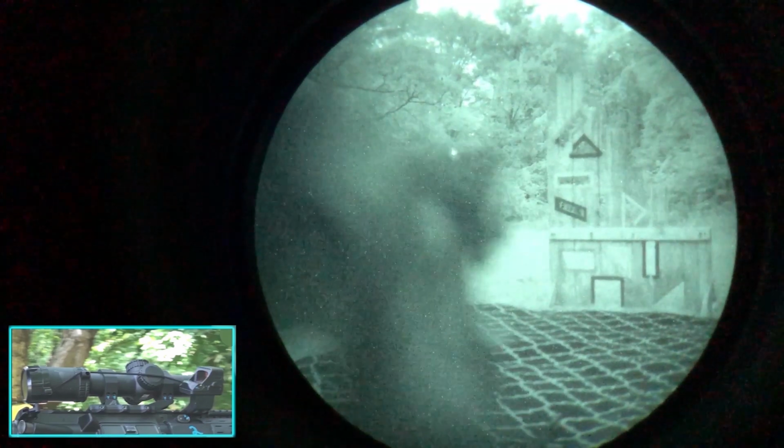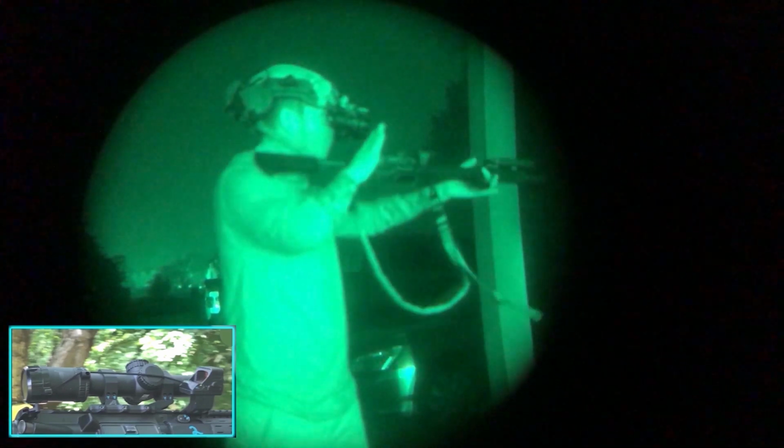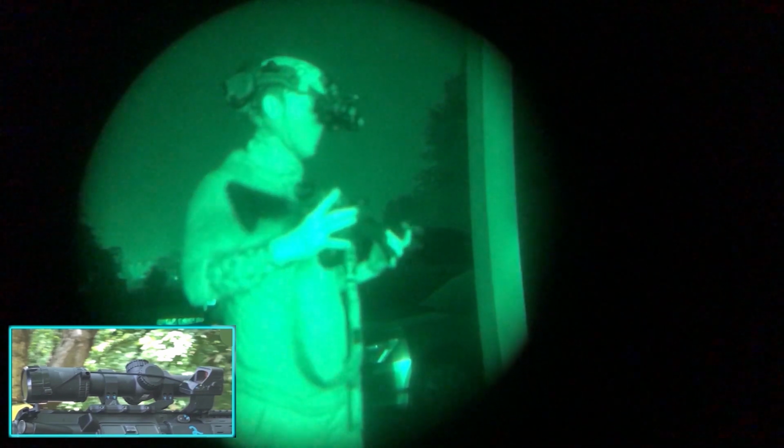So to make this work with an offset 45, I've already got to bring this higher than my typical point of aim would be, which is just not going to be ideal. The other part about it is I've got it at the right height, but it's easy to lose it, depending on side-to-side movements and things like that. Offsets just are not ideal for night vision. They're just not good. You need to have everything mounted at 12 o'clock for this.